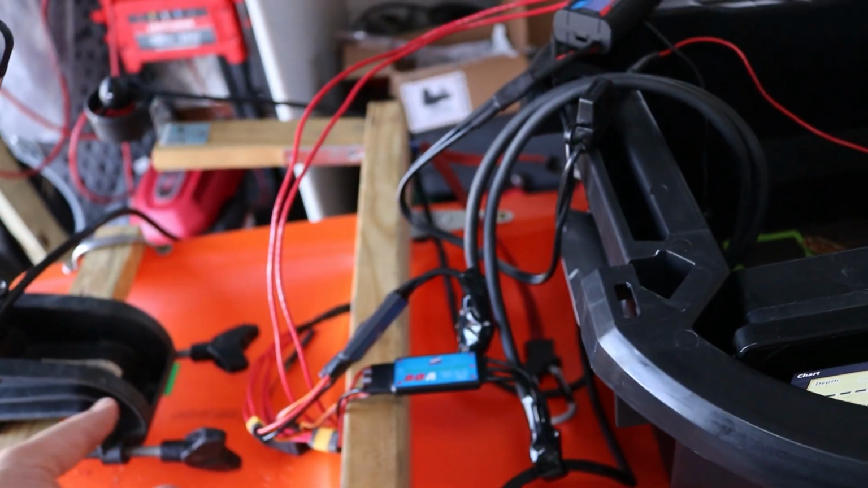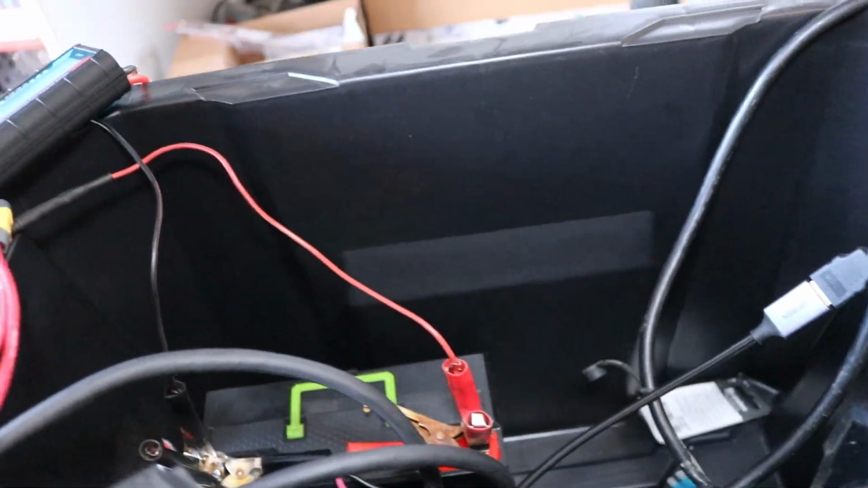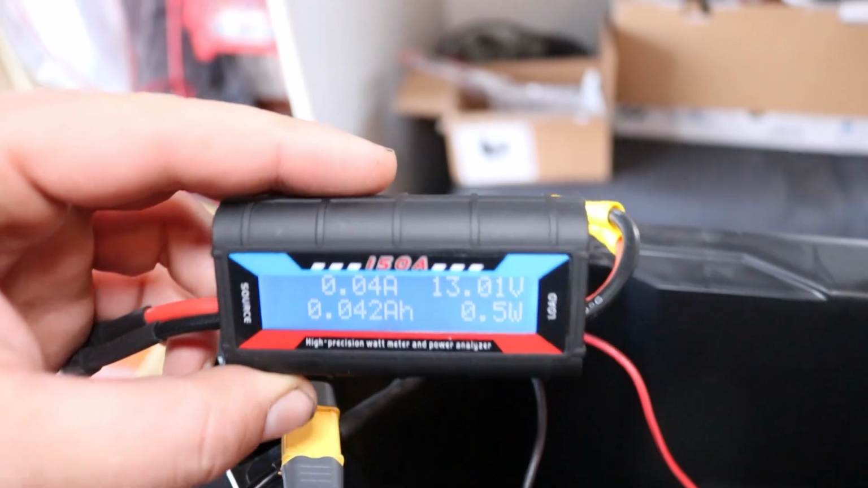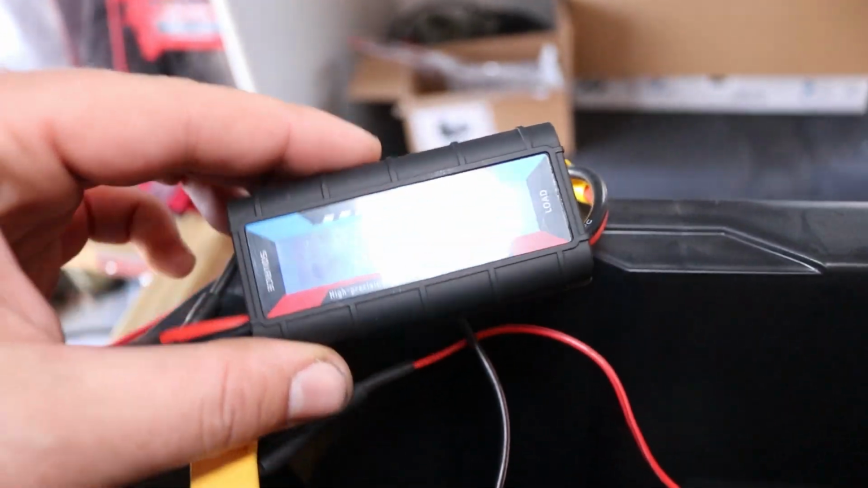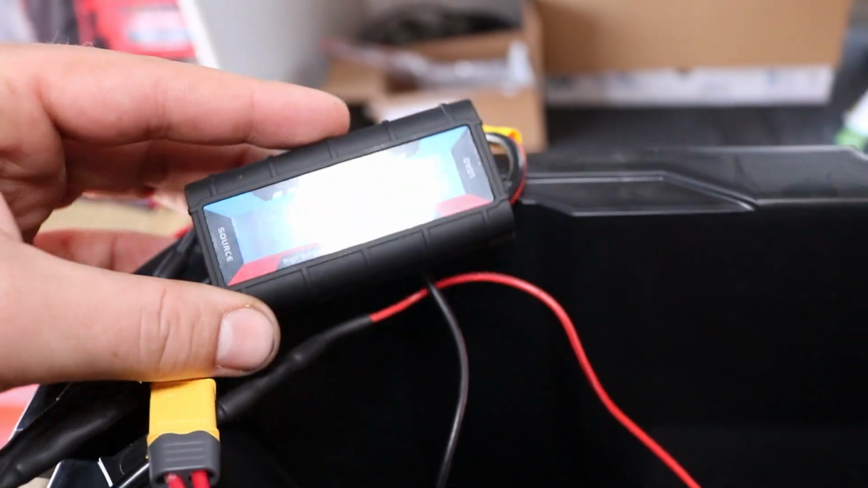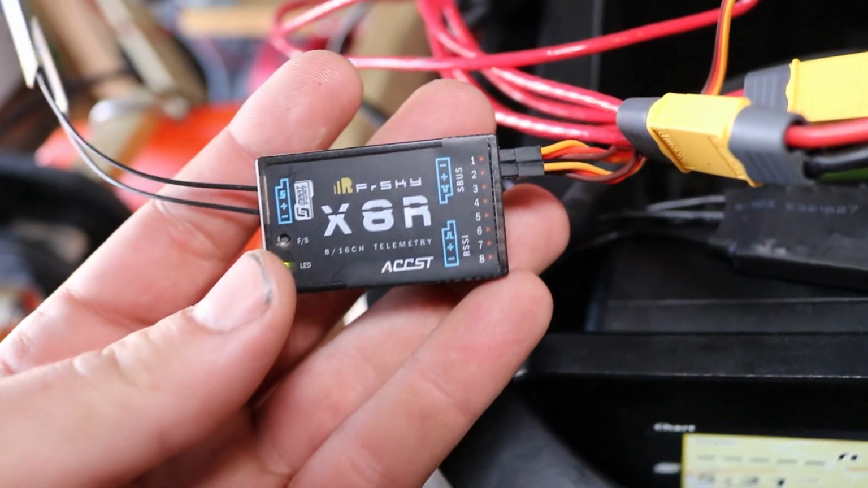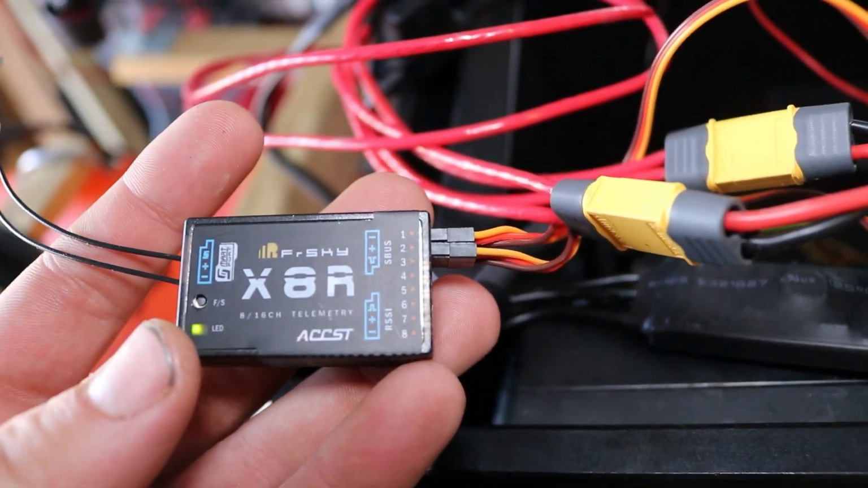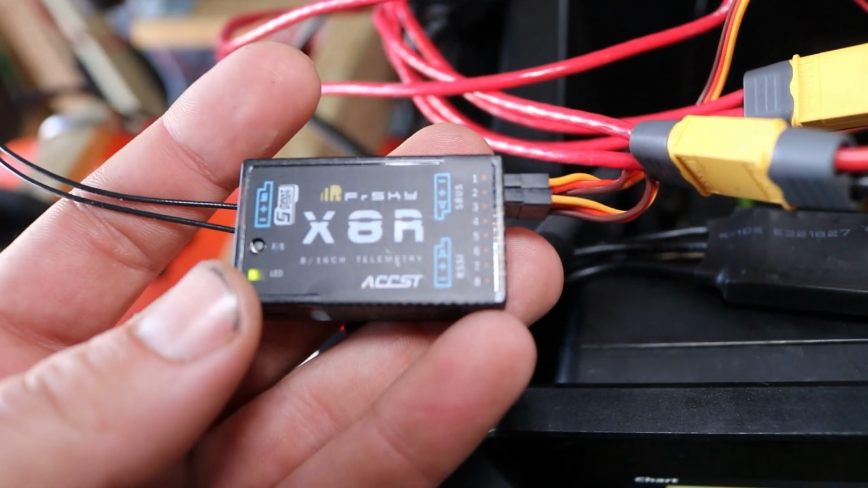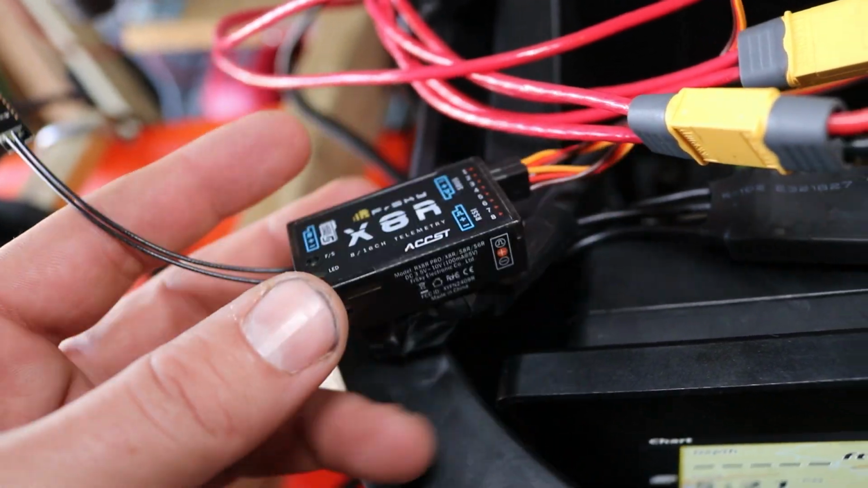So this is a mess right now, like I was saying, but this will all be tucked inside of this case. And then I have those running to a power meter, so you can actually see the amperage, the watt hours, everything, the volts going through it. And if you guys are familiar with RCs, this is basically a transmitter, and this is going to send the signal to the remote controller, which I have over here.